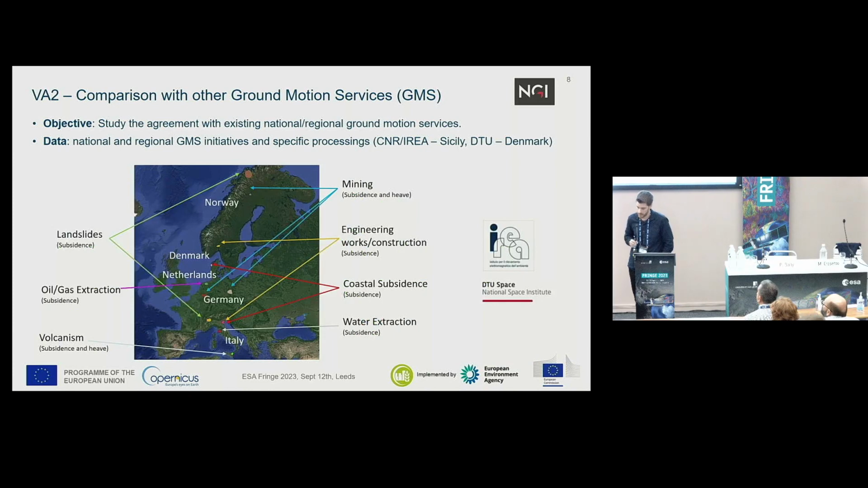The second validation activity is performed by NGI. We look for agreement against other ground motion services, like the presentation we saw before with the German ground motion service. We also consider that one. But on top of that, we are comparing it to the Norwegian, Danish, and Dutch services as well.